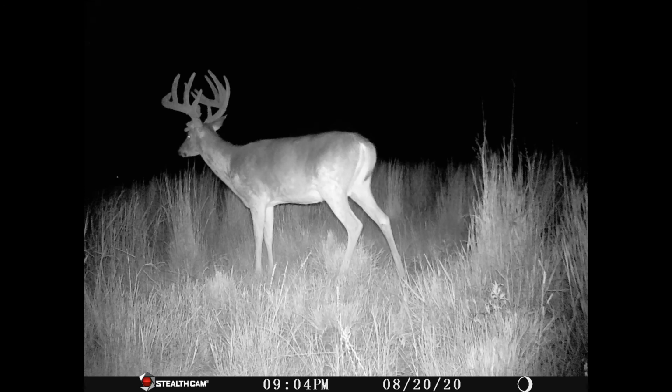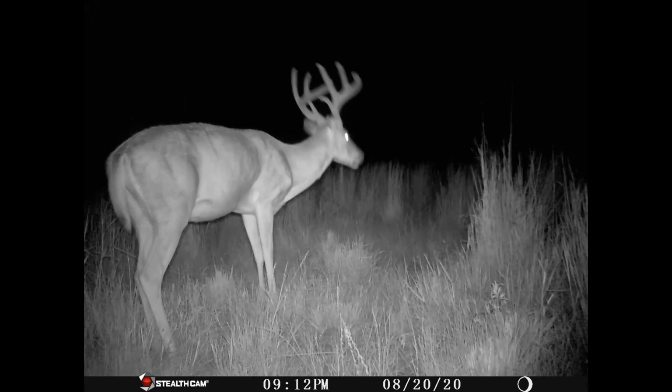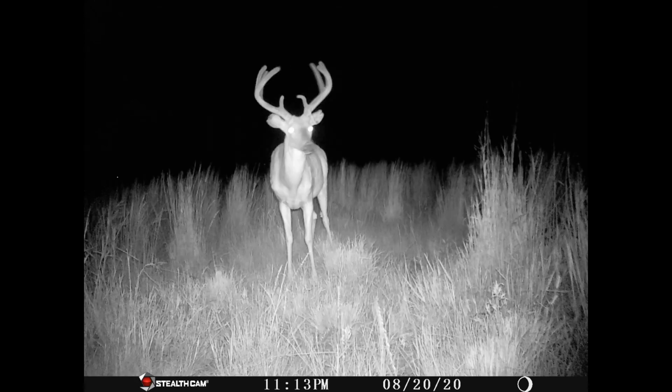Oh, and right there's a good picture. You can see all the trash and stuff on his left side down by the brow tines. He's got a lot of trash down there. I'm hoping once the velvet gets done, he don't lose all that. There's Slick again. You can kind of see the way his brow tines slick back. He's a pretty deer. I'd like to leave him alone. Hopefully he'll last another couple more years. It'd just be nice to watch him grow.